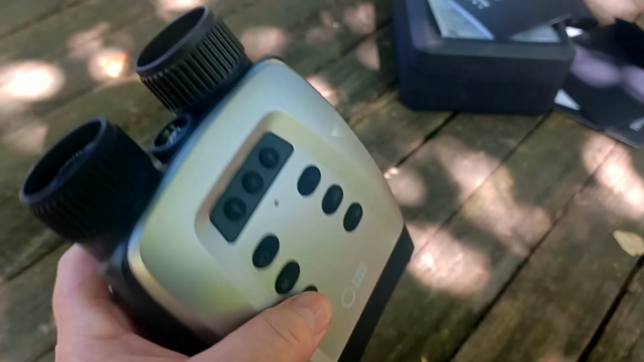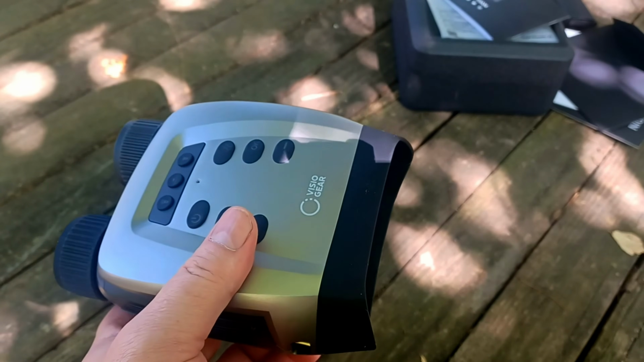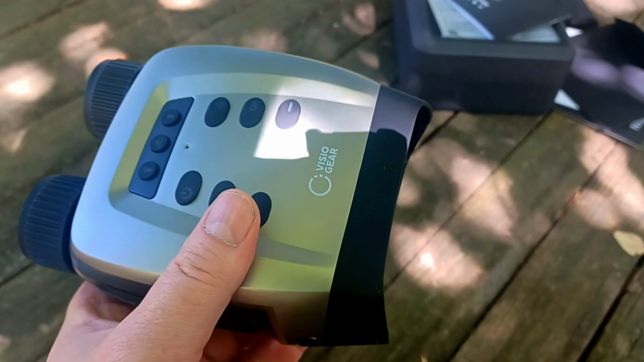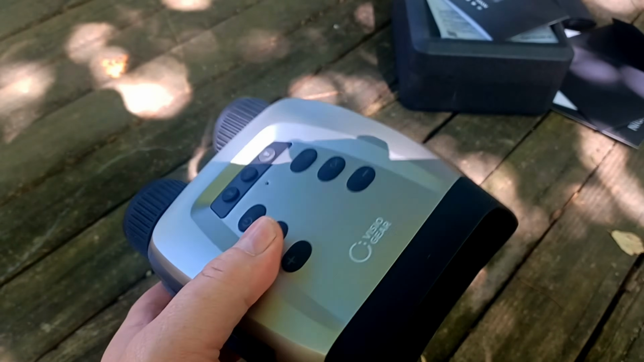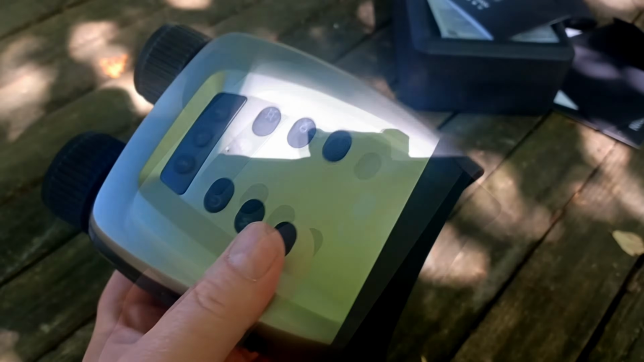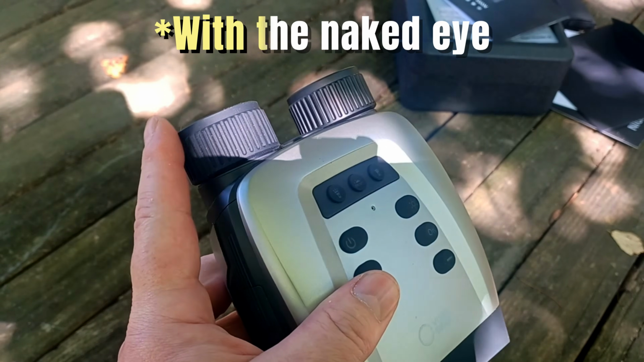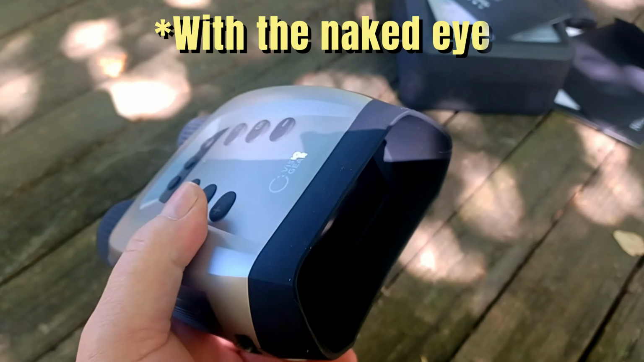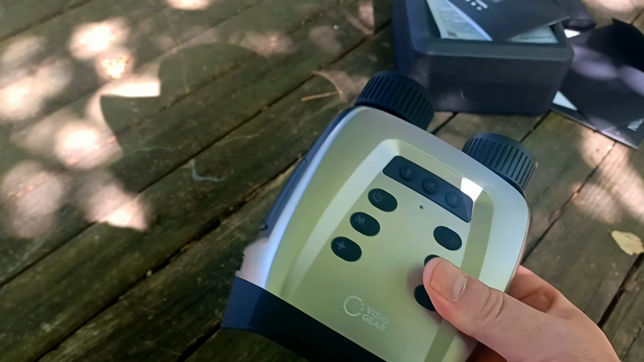This has an 850 nanometer illuminator, which is visible to the naked eye, so these are not really intended for, you know, stealthy sneaking around stuff. Although, the range at which these can detect in the dark, which is about a quarter mile in total darkness, is far in excess of the distance that you're going to be able to counter detect the red glow of the illuminator from. So, at long range, these will still be somewhat stealthy.